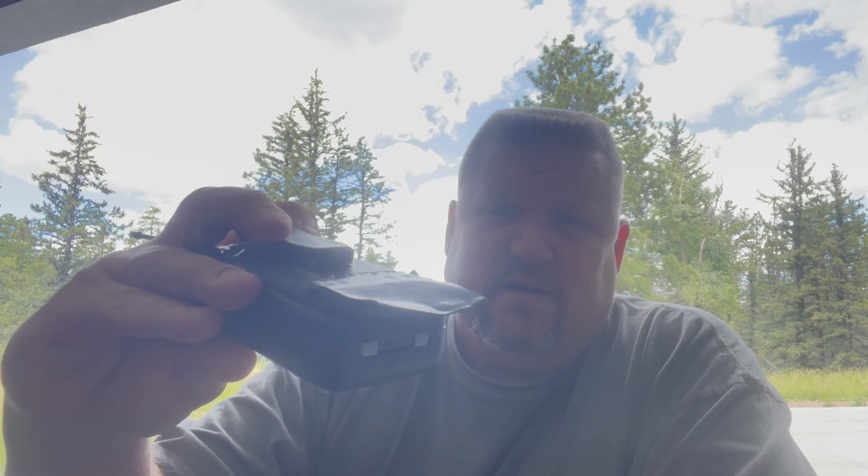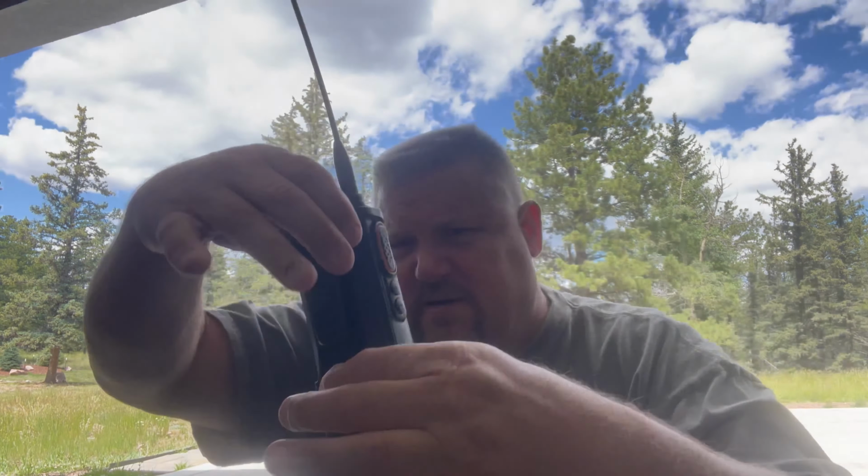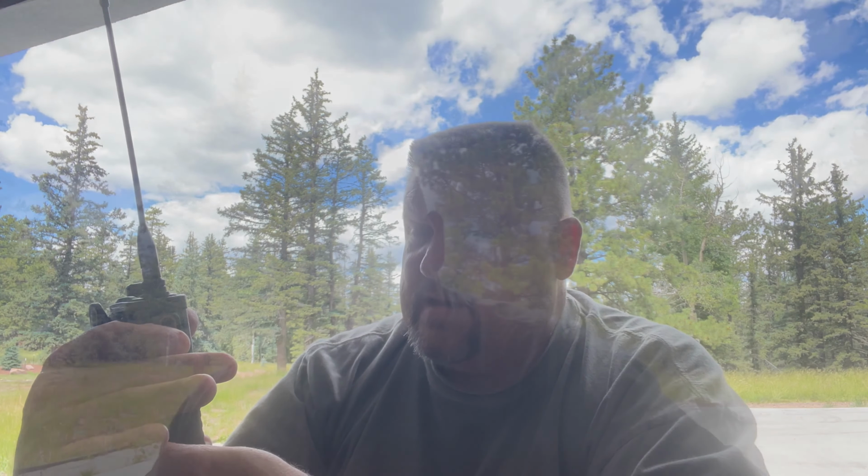All right, I've got a piece of black duct tape that's over the 4 prongs. I can feel the plus one here, and I'll try to transmit. Again, this is high power, 10 watts with a piece of duct tape on it, and I'm trying to see if I can feel the heat.